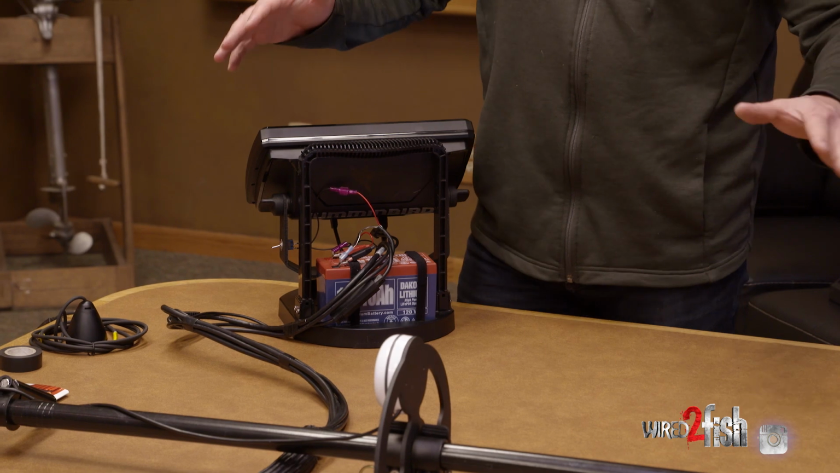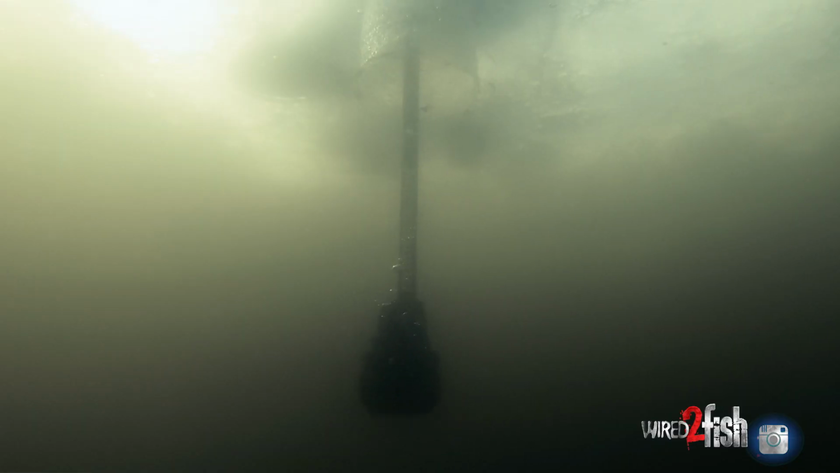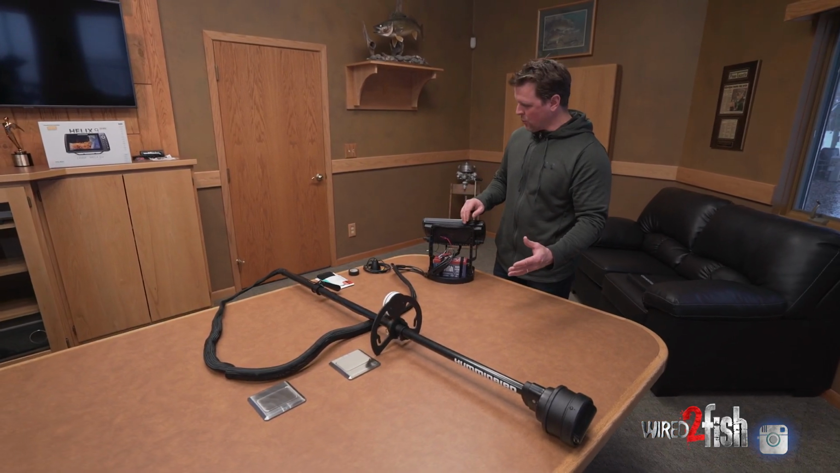All right guys, you may notice there's some changes to the configuration from the last shot. We actually got out on the ice with the product and made a few changes to our connections as well as cable management. I'm gonna go through those things, but I'll pick up on where we left off, and that was with the Y cable.